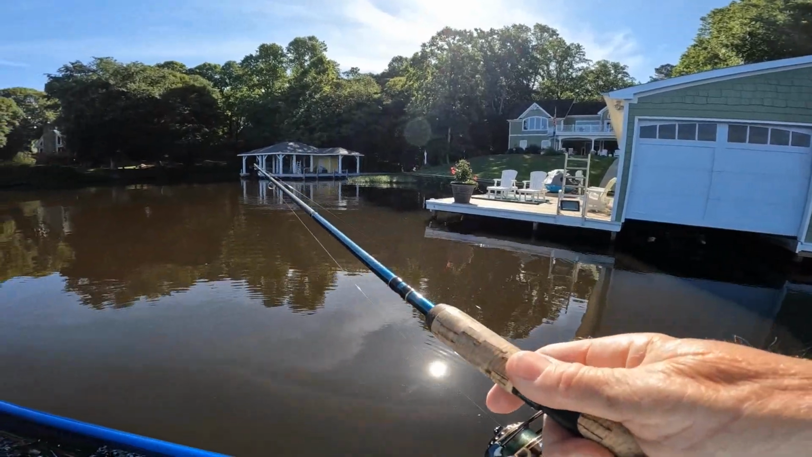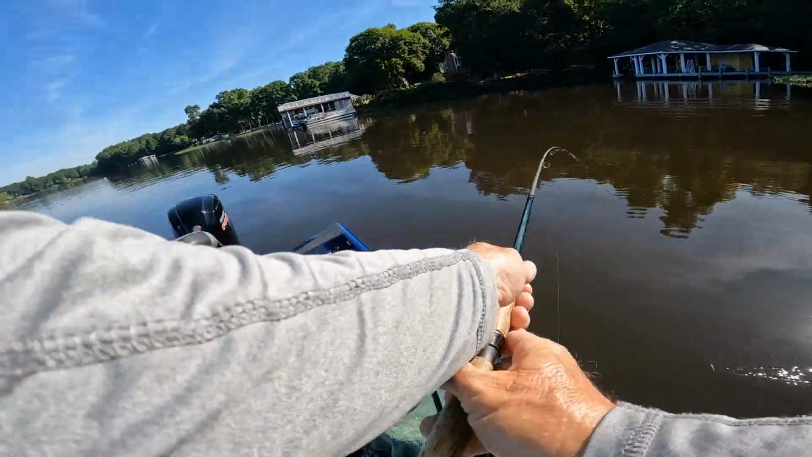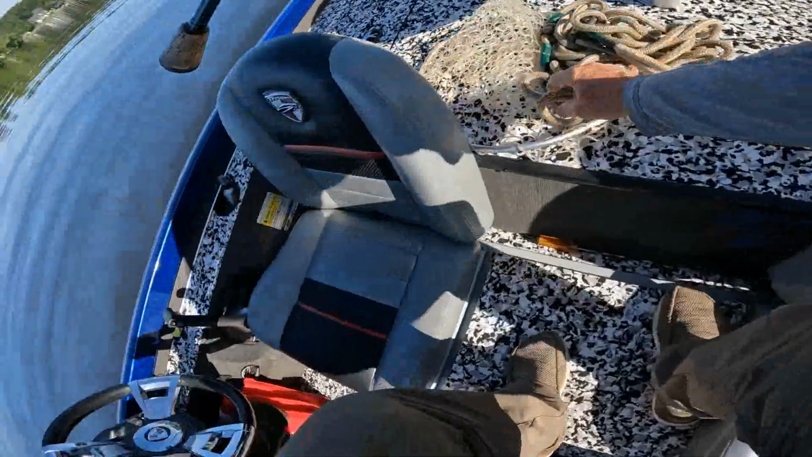Alright guys, I came back to a spot. Actually, it's right here in front of my subdivision. Oh yeah. And I fished this a couple weeks ago in a video.